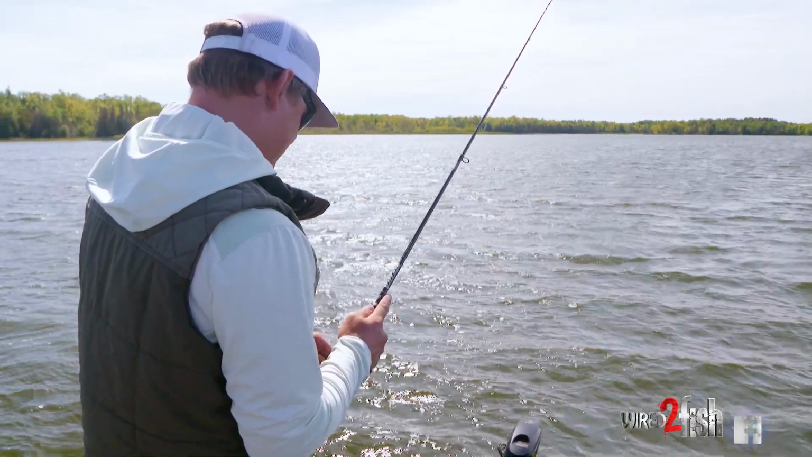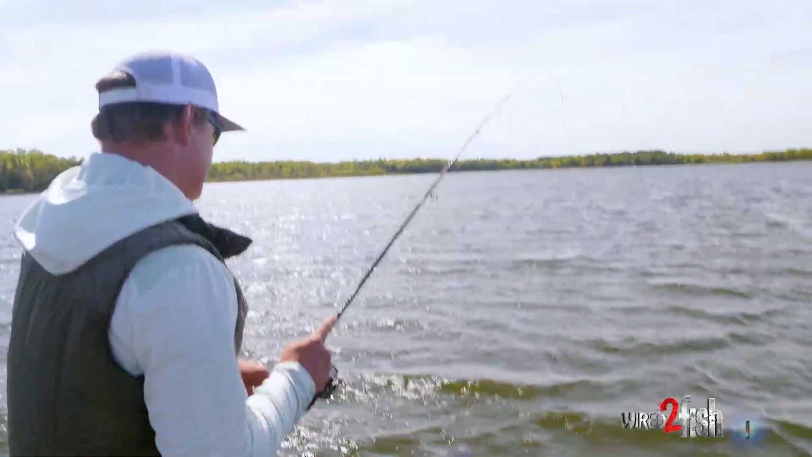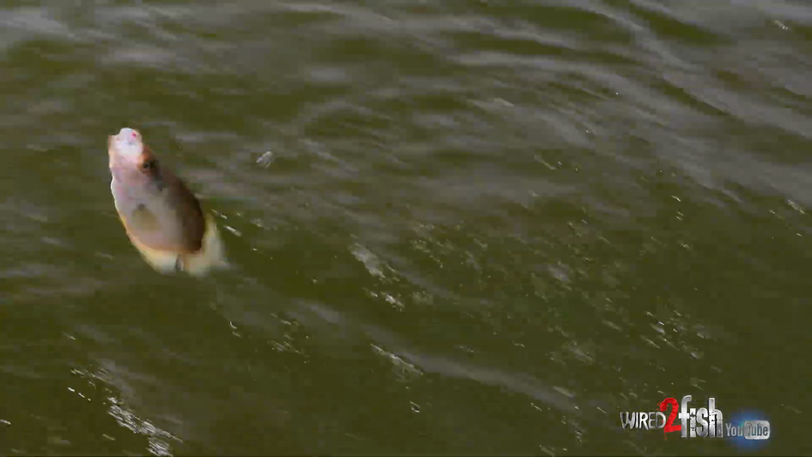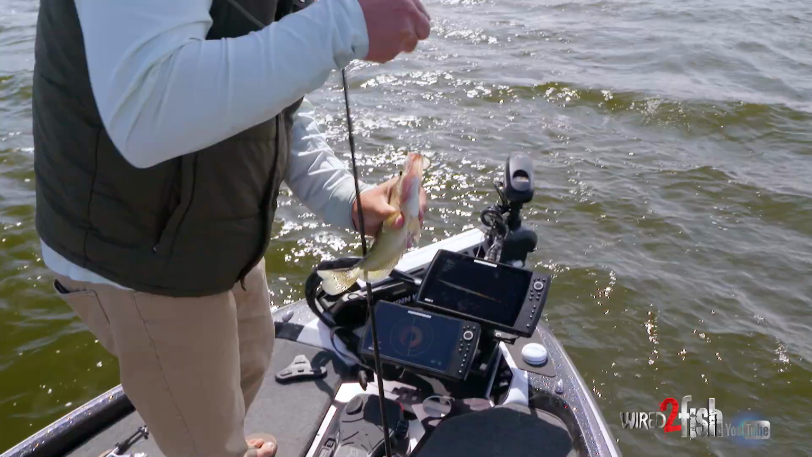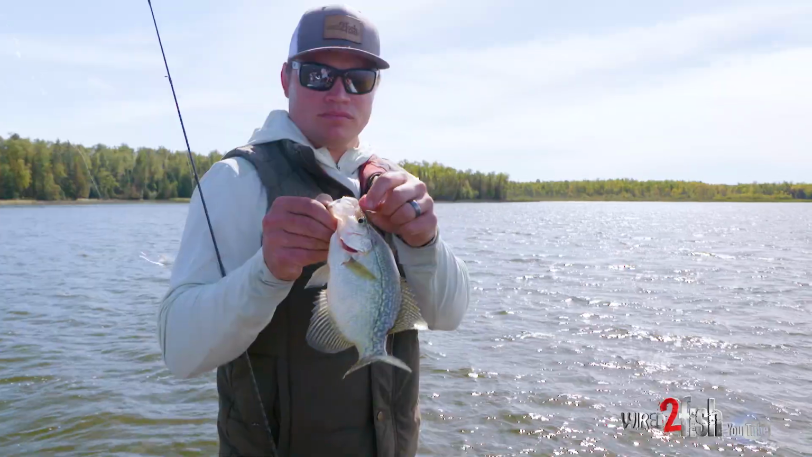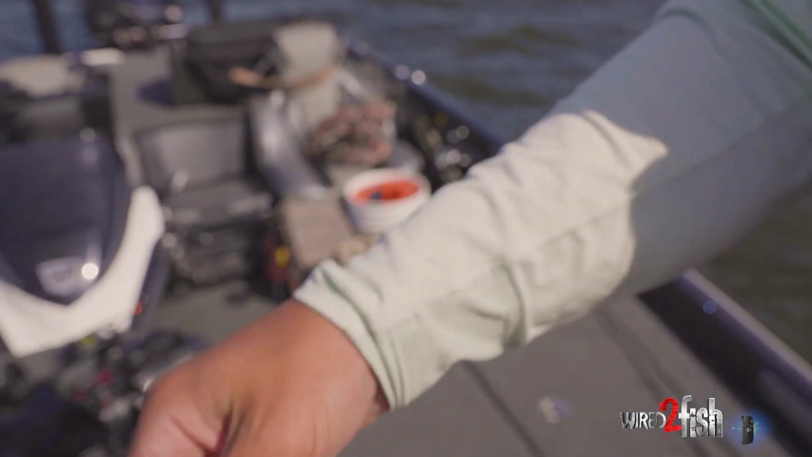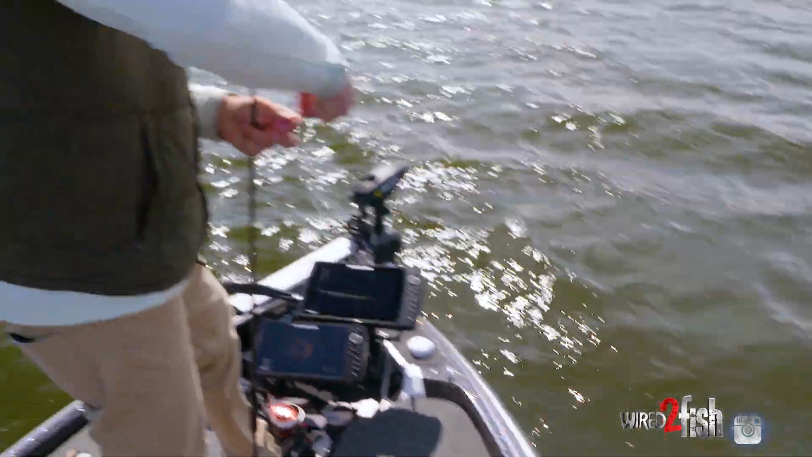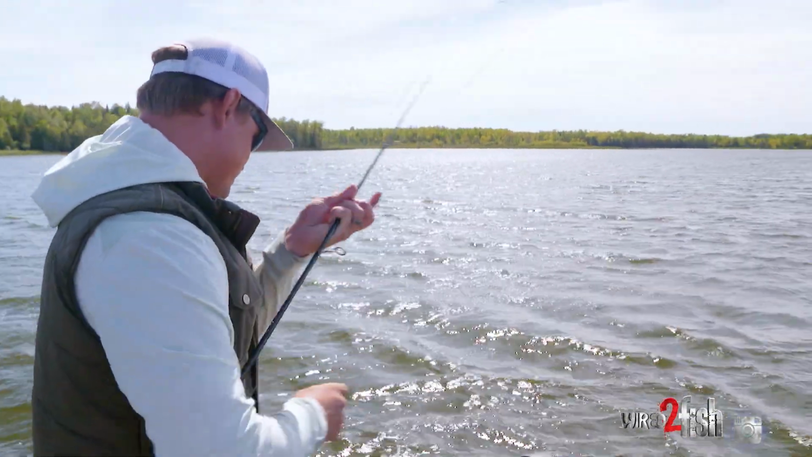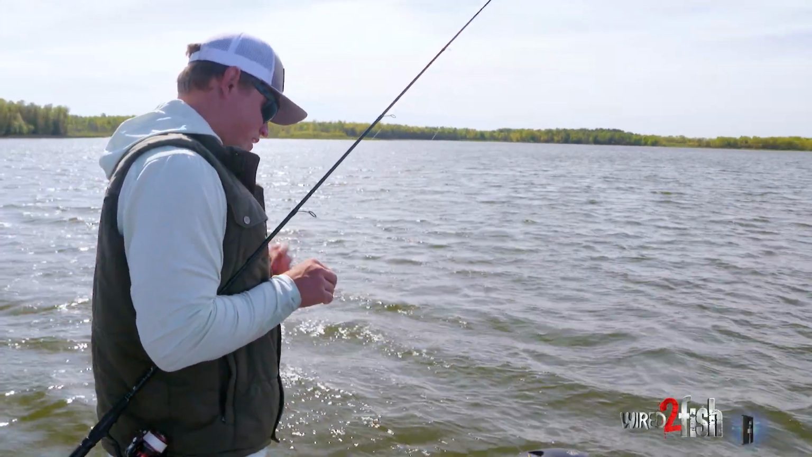Just hover it right over the top of them. Here that one comes. Got him. That one's a little better, getting a little bigger. And so, yeah, sometimes it just takes sifting through them. You can see how using plastics and everything is just really efficient, because now I just release that fish, I get right back on my sonar, and that school is just 20 feet off to the right there.